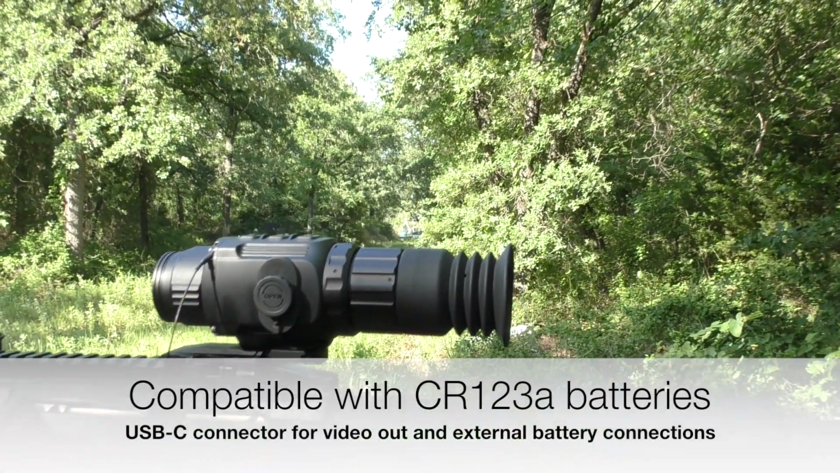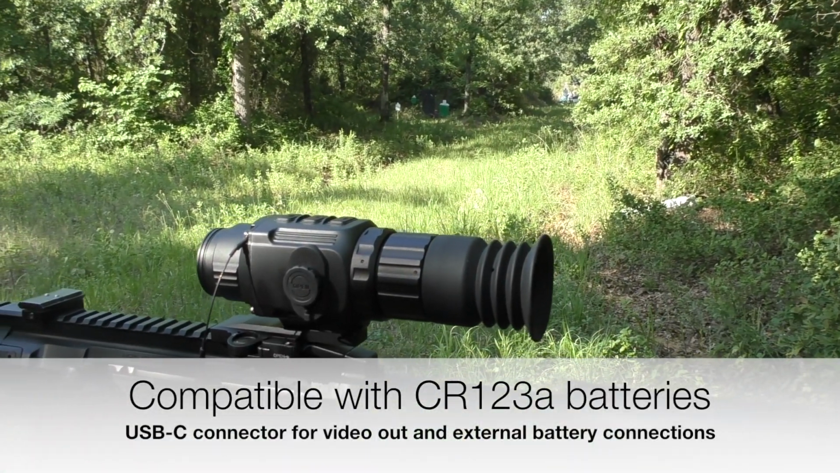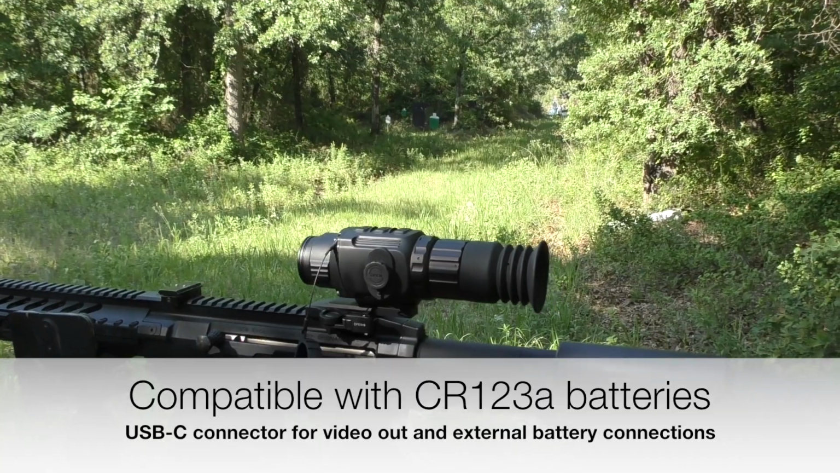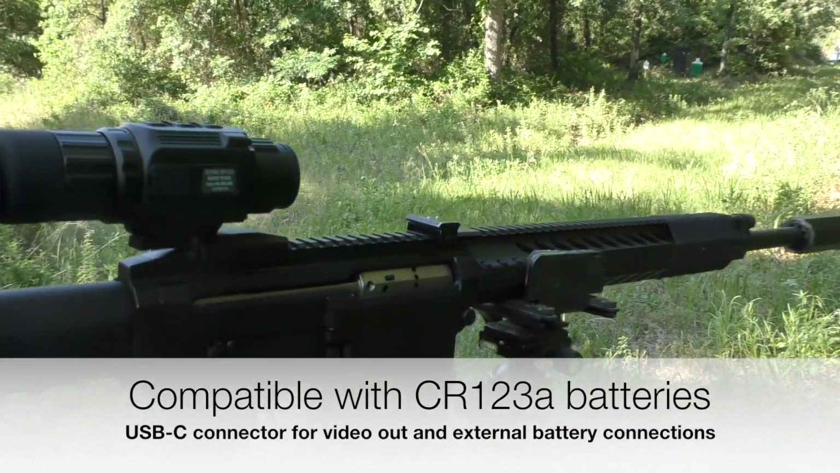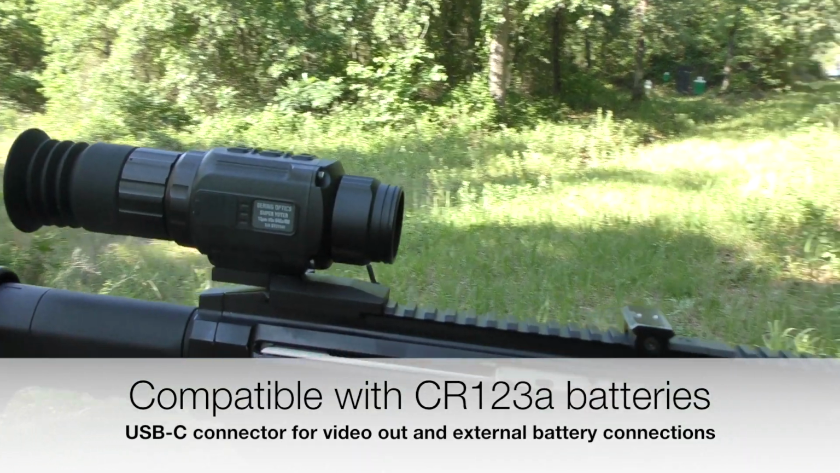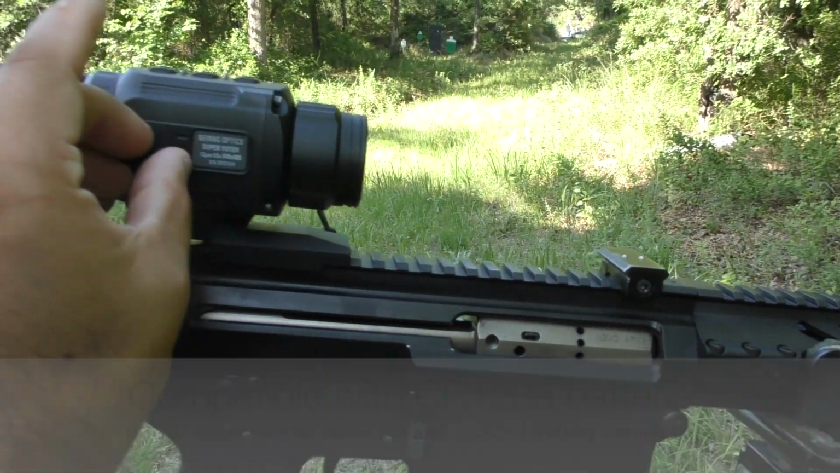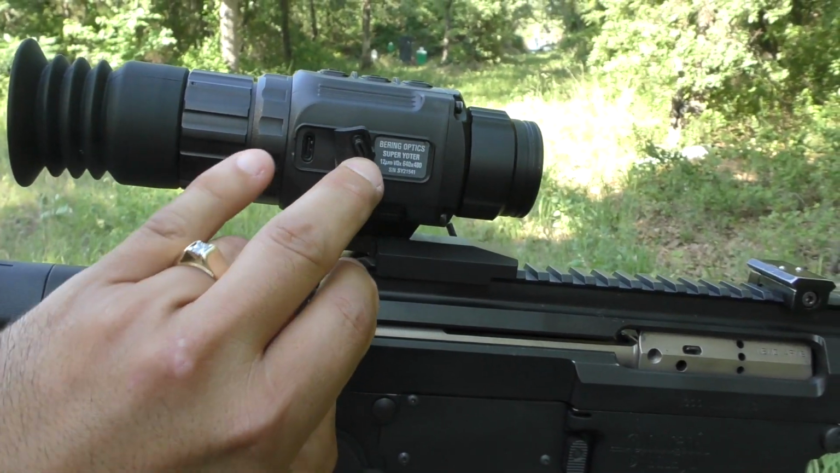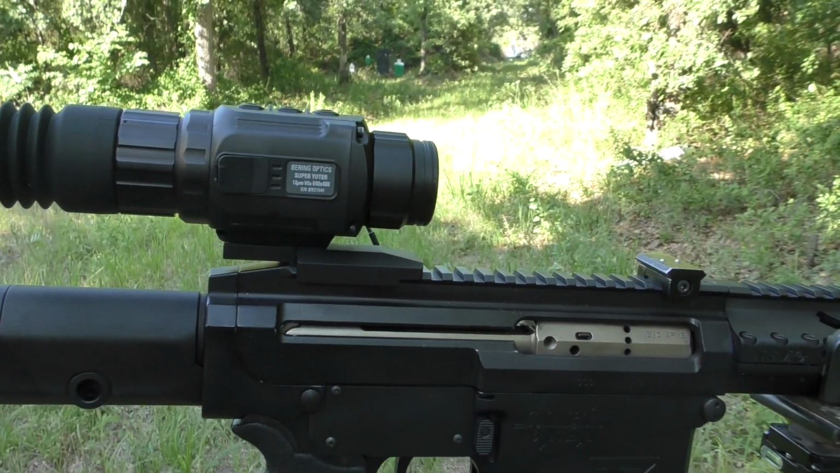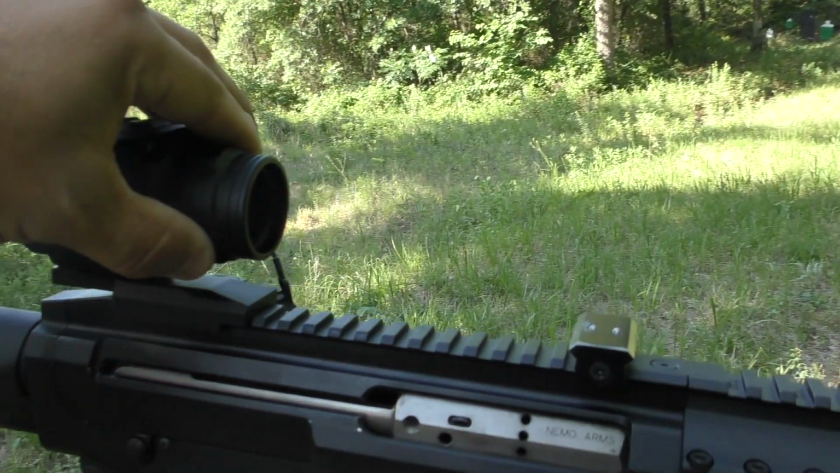Runs on 2 CR123A batteries, gives you about 3 to 4 hours of run time there. Has a USB-C side connection port, should you want to run an external battery pack. We'll go ahead and connect one here in a little while and show you what that looks like. So you connect there. Does have a front focus.